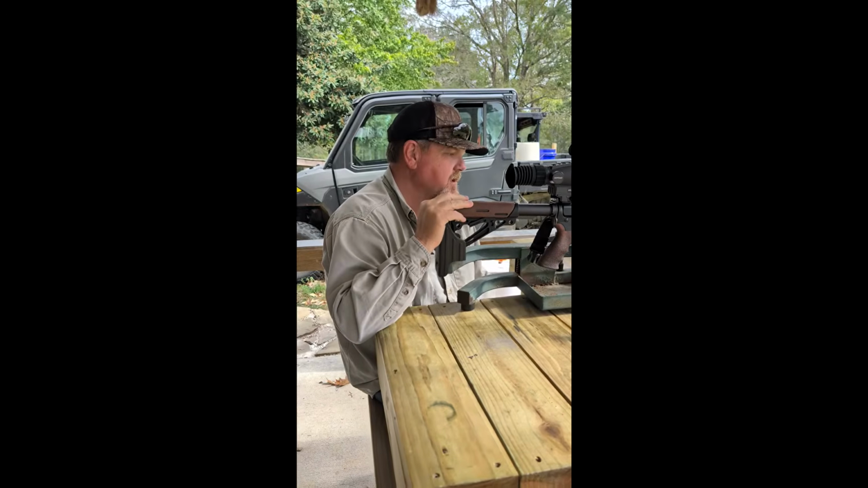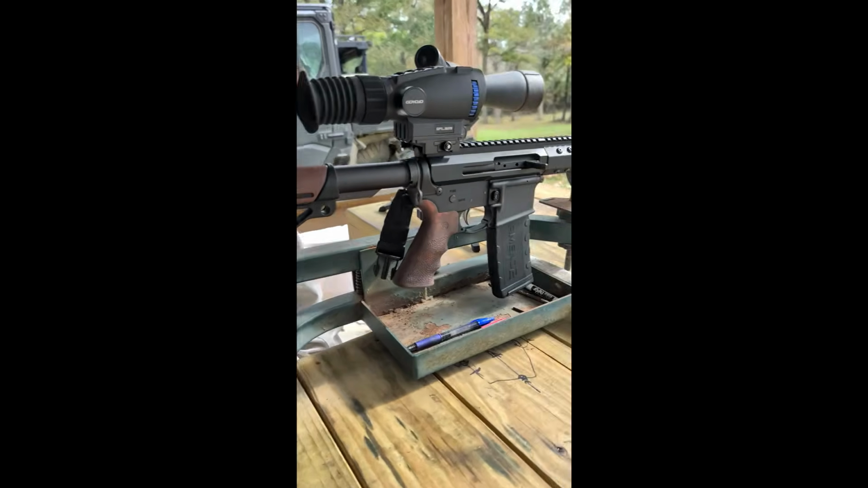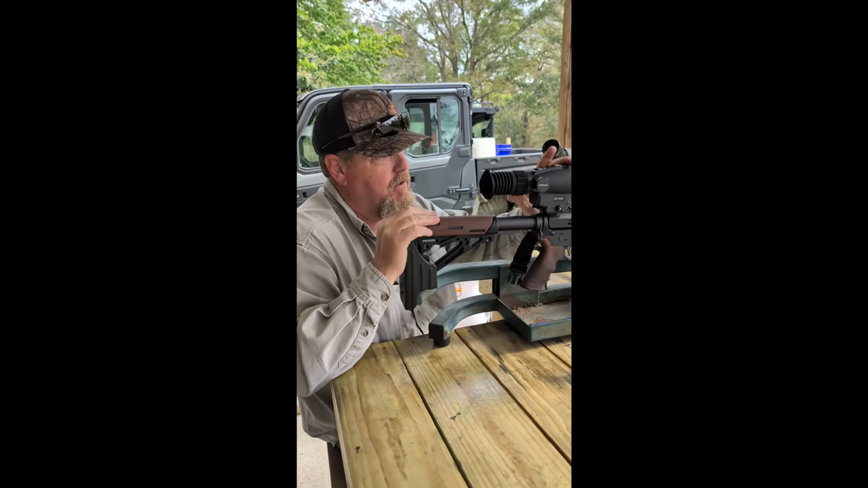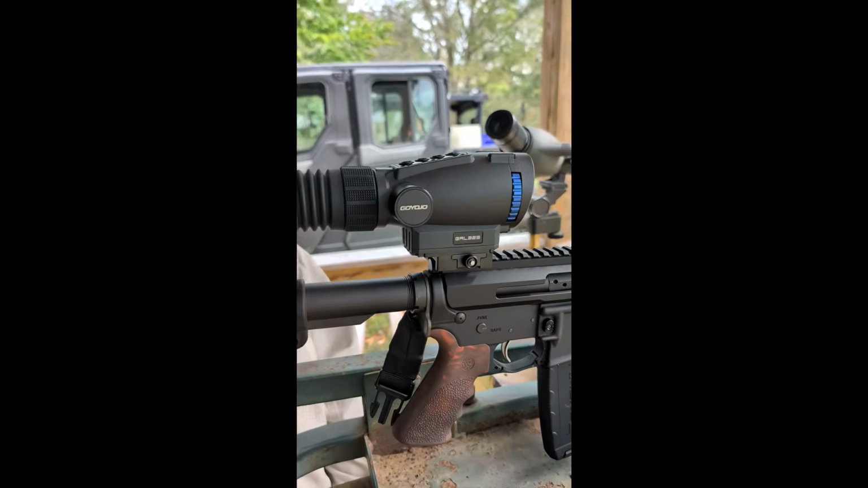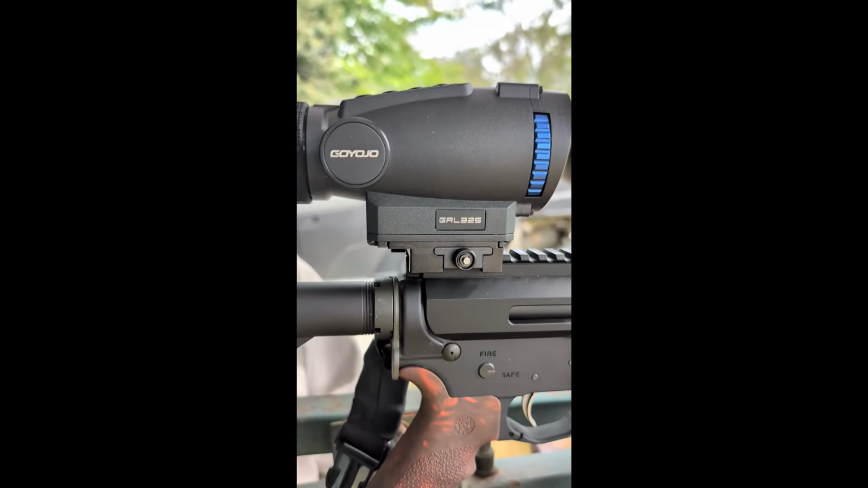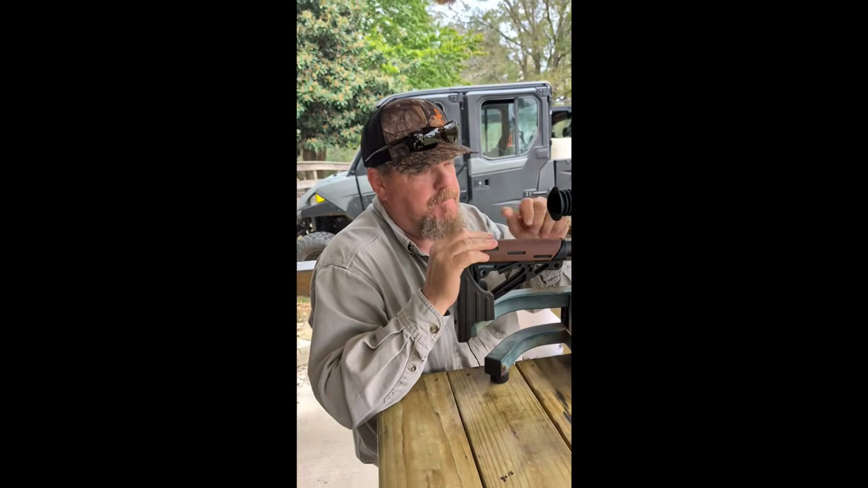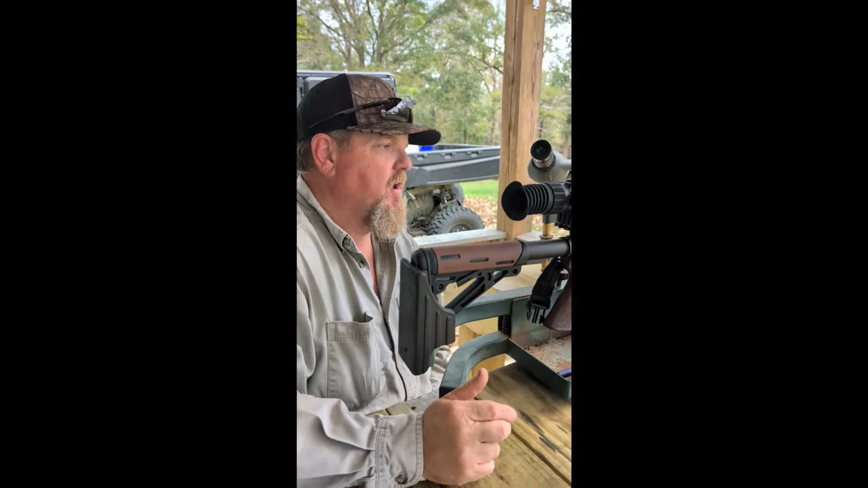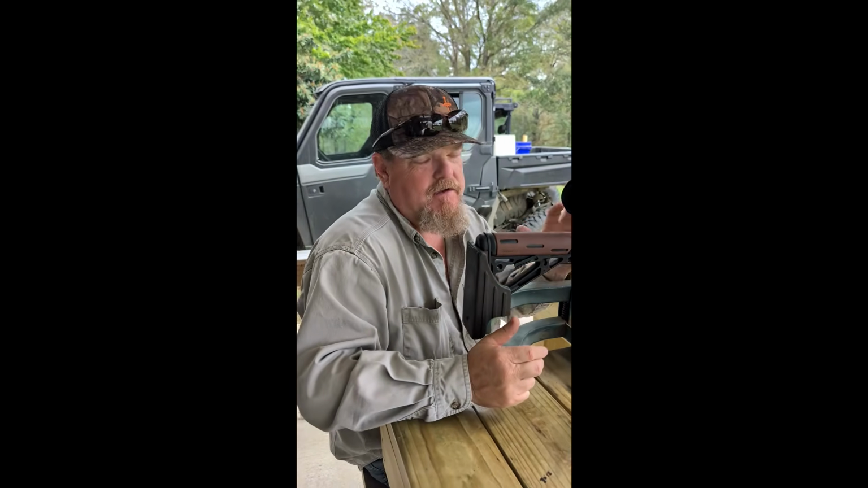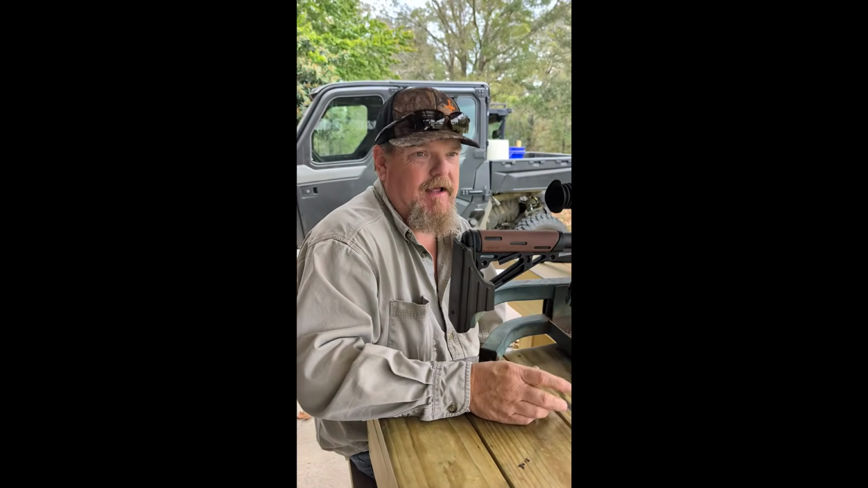This is the gun I talked about earlier, also a 556, a Bear Creek Arsenal. So this is the GOYOJO GRL325. It's a 384 resolution. Some of the things I like preliminarily on this scope is the color palettes. It's got a green hot color palette that I like.